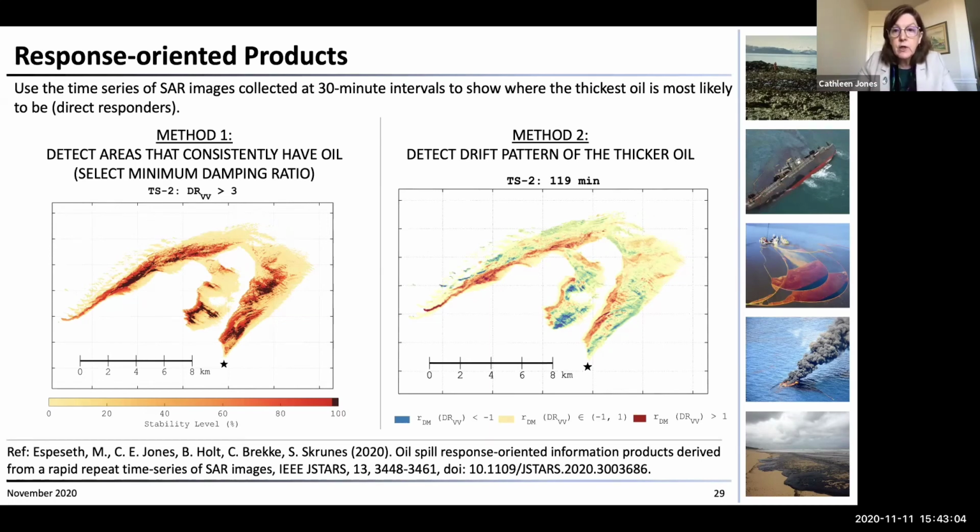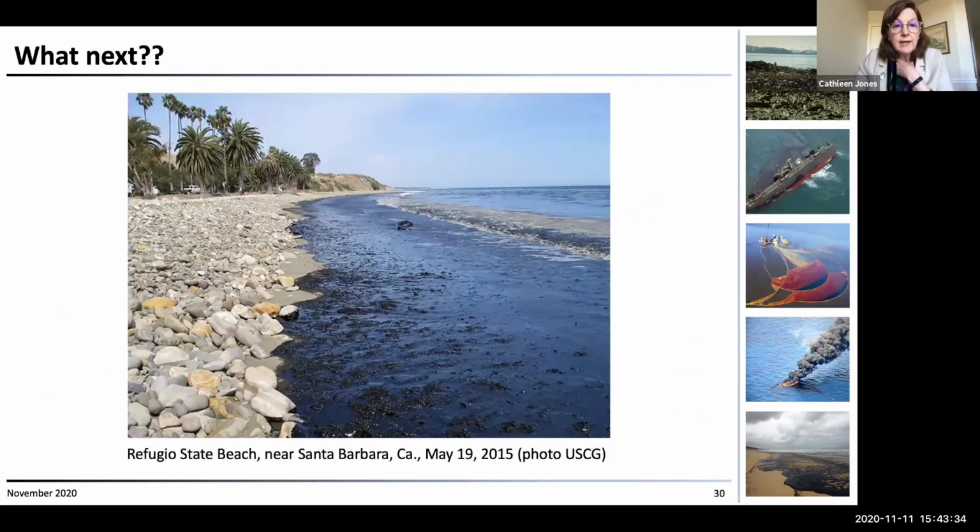Blue is areas where the thicker oil is moving out of, and red is areas where the thicker oil is moving into. I give this reference here so that you can get some more information about how those methods work. They're actually extremely general. They could be applied to optical data, any kind of data, in order to look at this kind of information. So what's next?